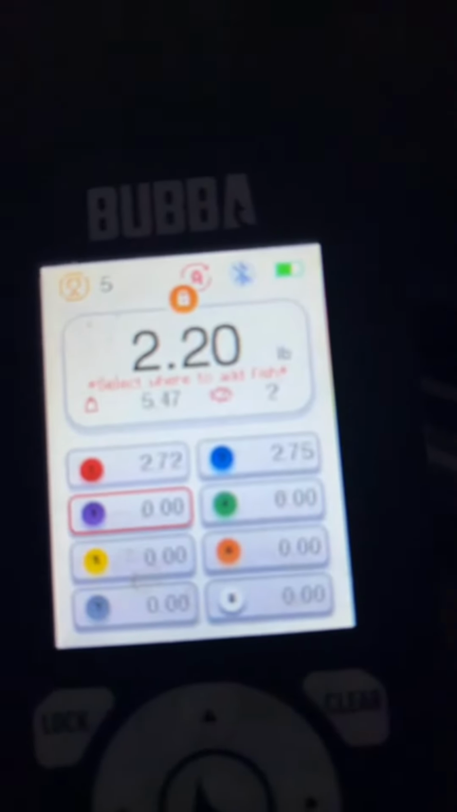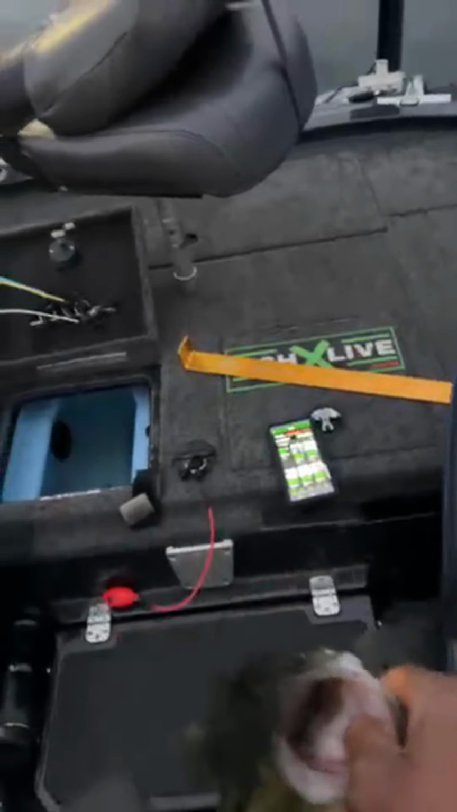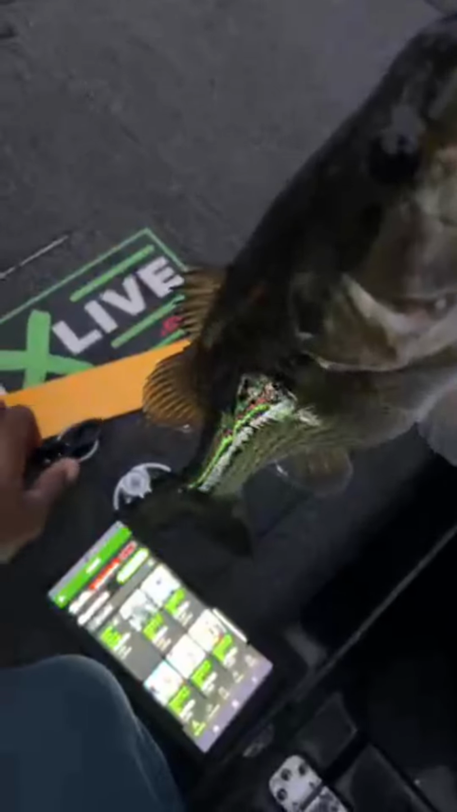I was a little heavy-handed, guys. 220. Do we have anybody that came in with a 220? And now for FishXLive, let's go ahead and take a picture of the fish. Uh-oh, wait a minute. Do we have somebody to get DQ'd? So we're waiting to see if there are any DQs. And do we have anyone that gets 220?